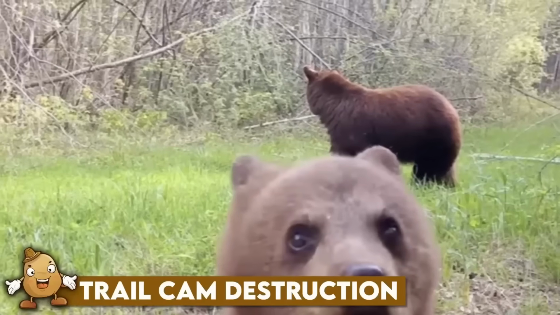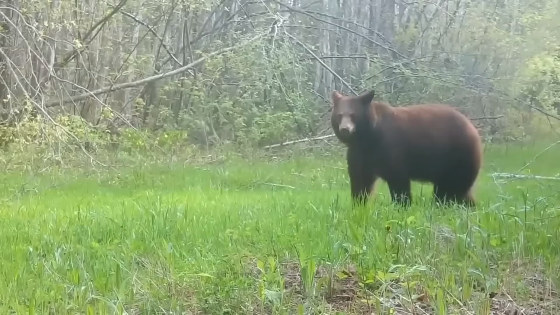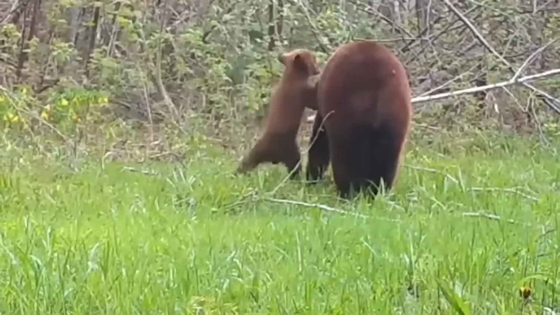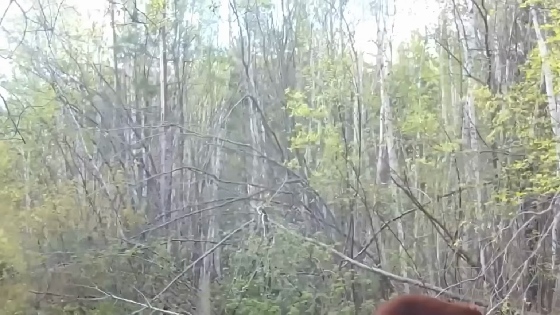Trail cam destruction. Speaking of trail cams, we have to share this adorable clip that we came across. A mama bear and her cub can both be seen wandering around the forest. The baby bear is all in for having fun and decides to take out its energy on the trail cam nearby.